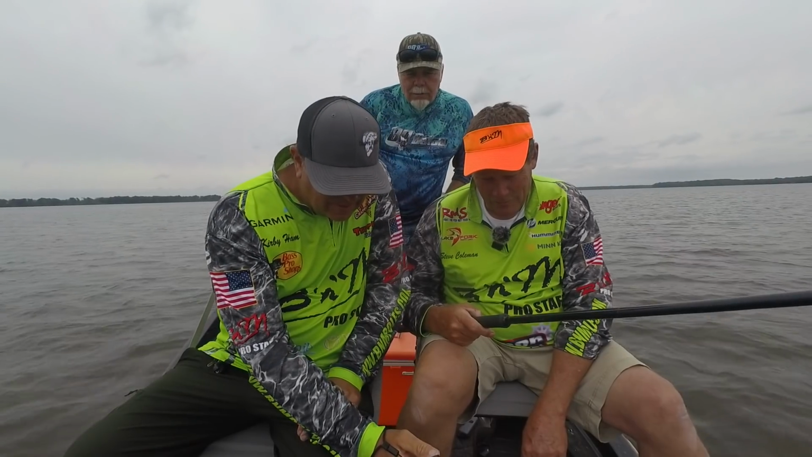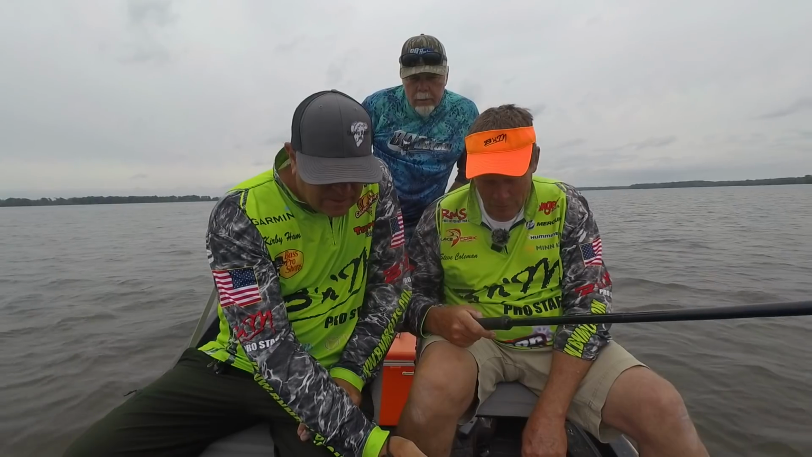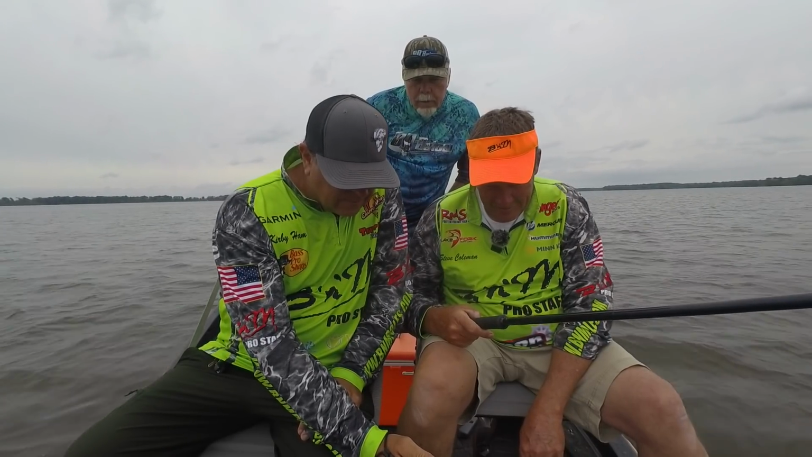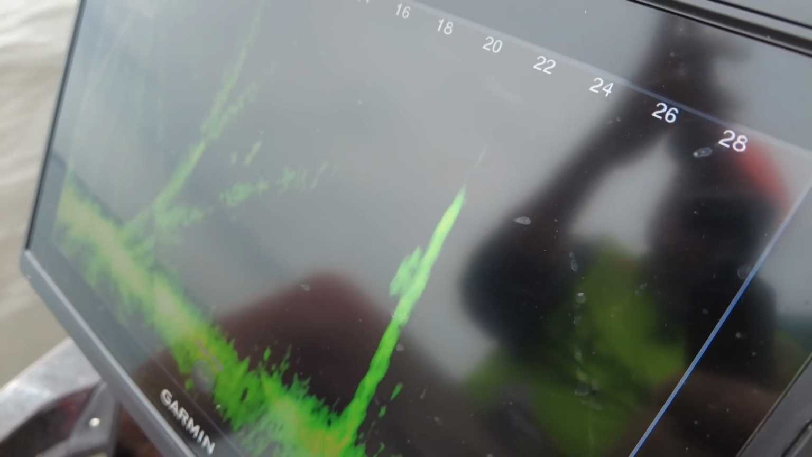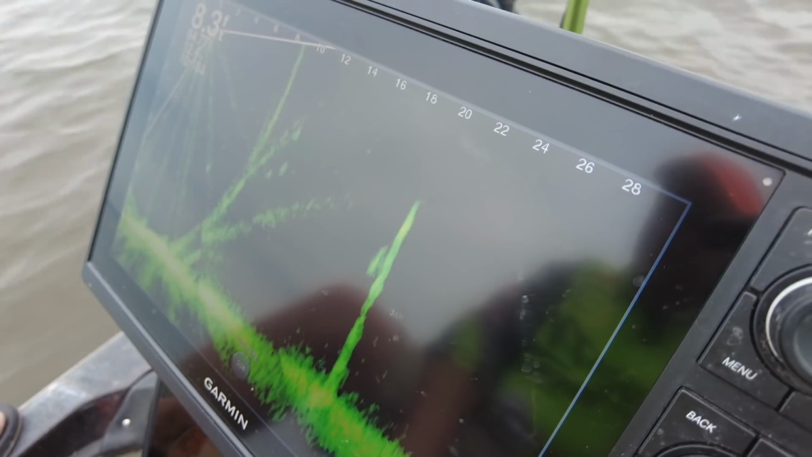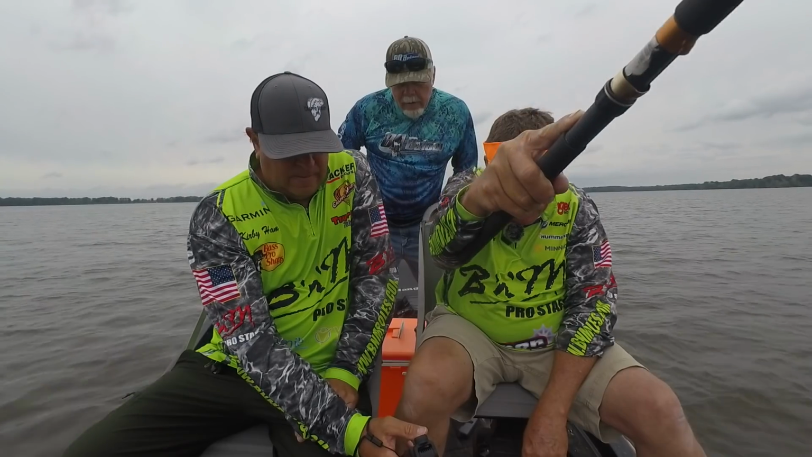See, that's a big fish. See the difference between the one that we caught a while ago and that one now? Yeah, that looks massive. He's at 20 feet. So we're going to see if we can catch him out there.